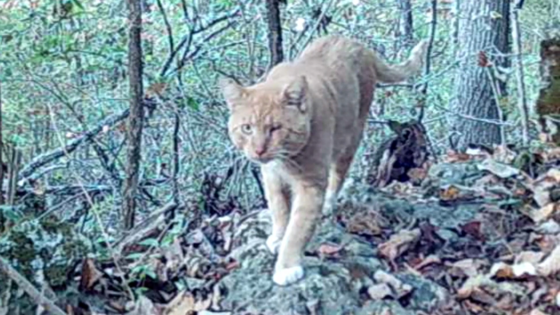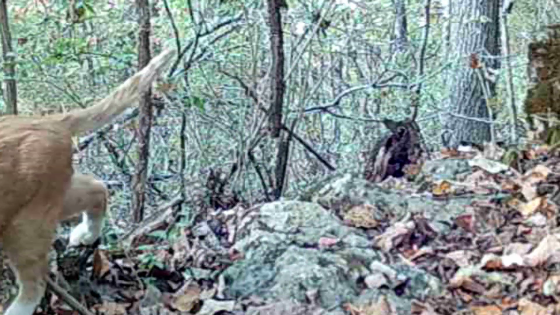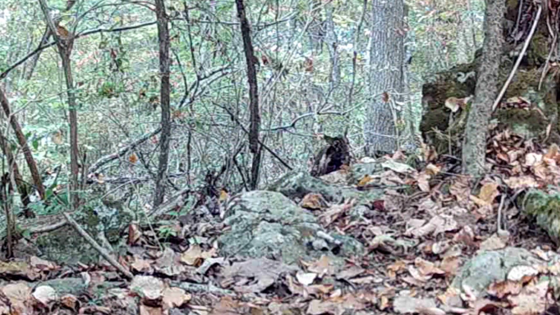And there's old Yeller. He's watching them too. The one-eyed cat, old feral cat, thinks he's a bobcat. He's been here about 3 years now. He's still hanging in there.